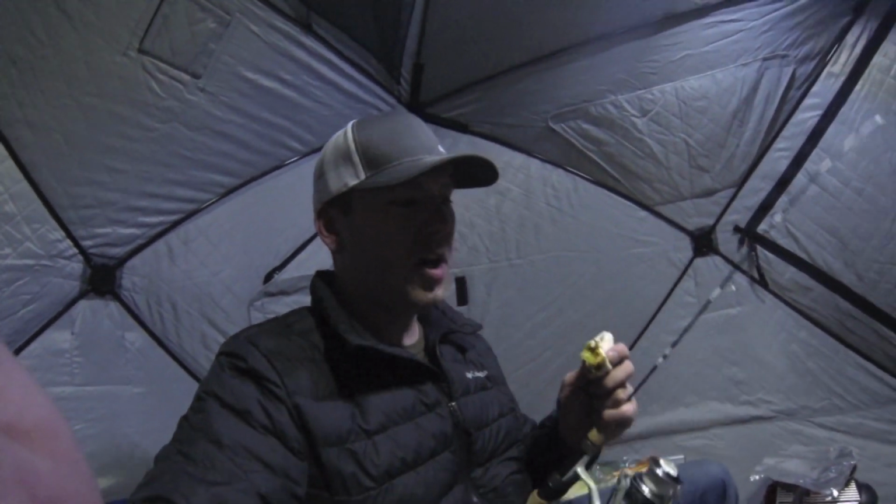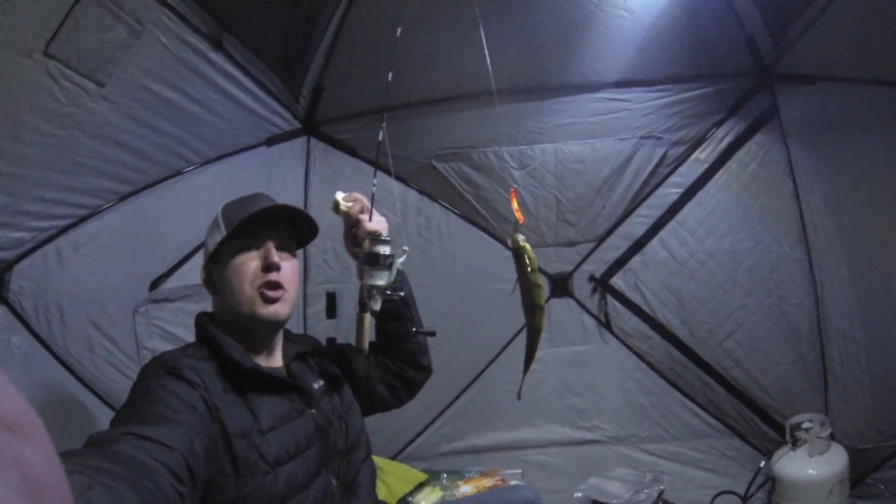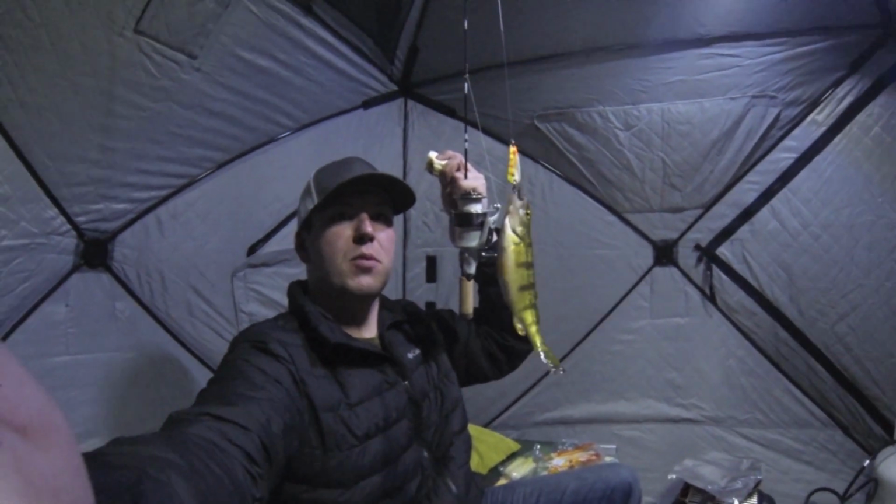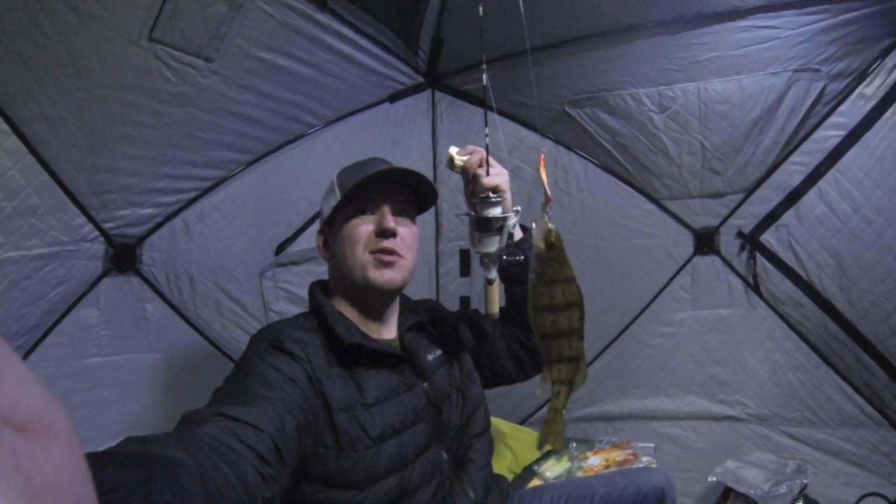So I'm sitting here just trying to eat my tacos, and a perch ended up eating my minnow. Not a bad one, not a giant, but we're getting a little action. Maybe it'll pick up here soon.